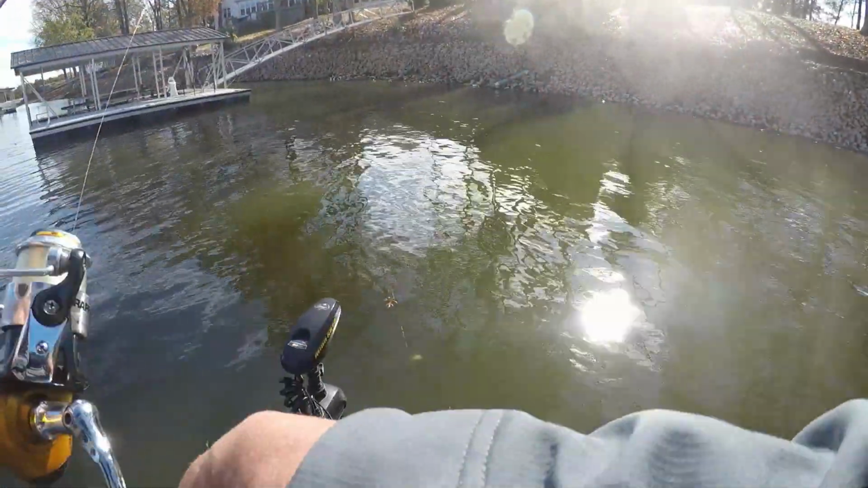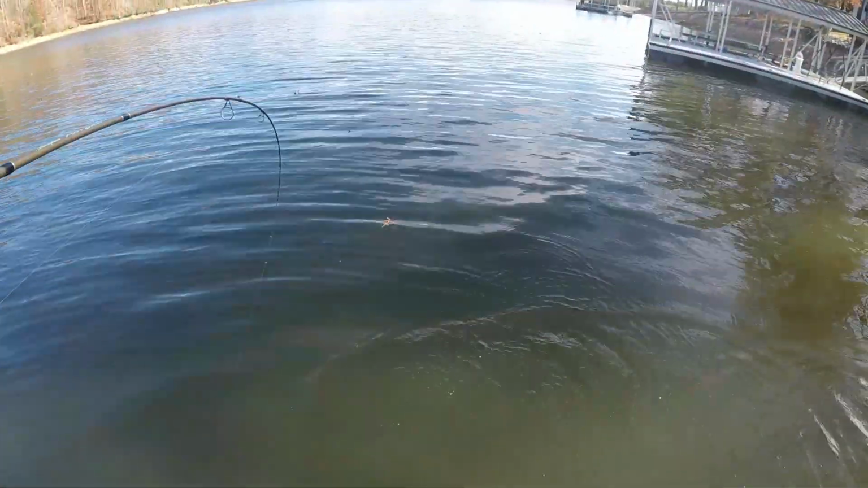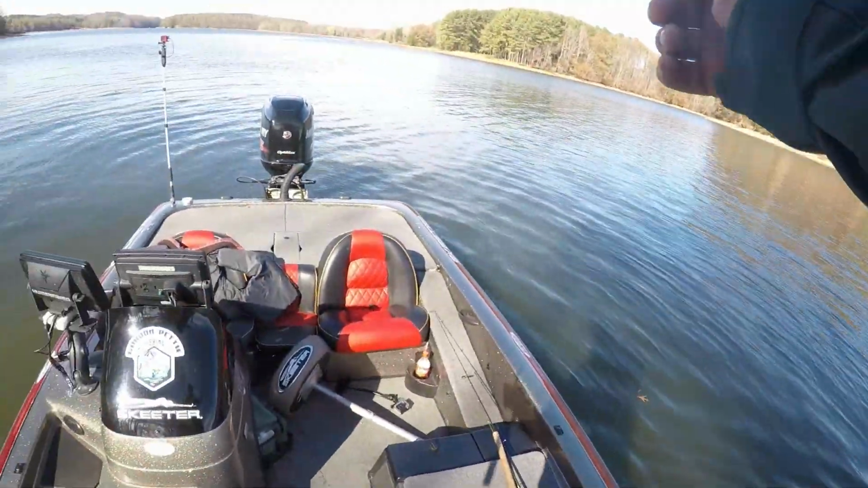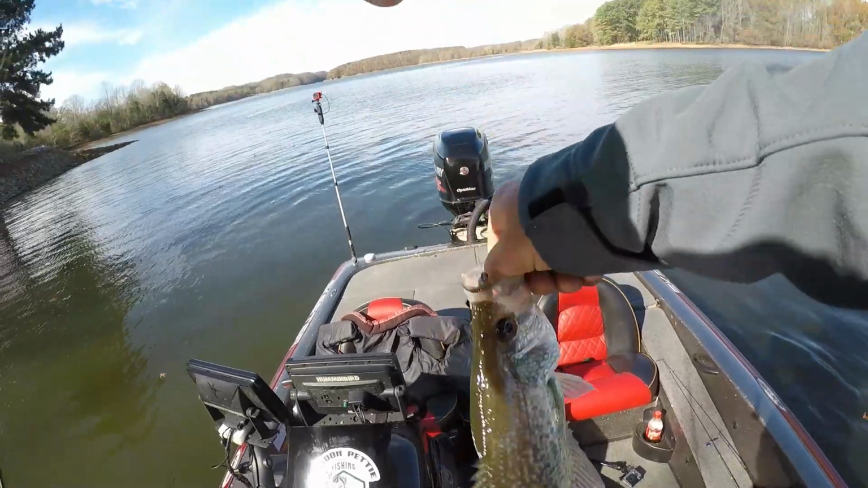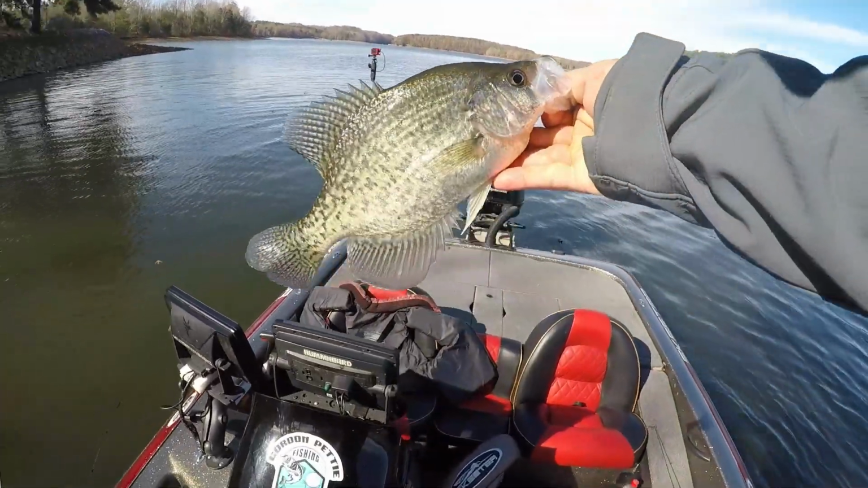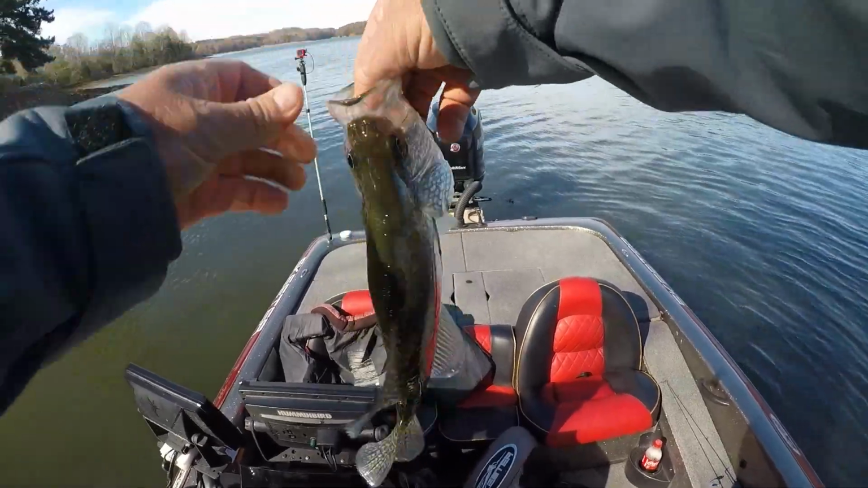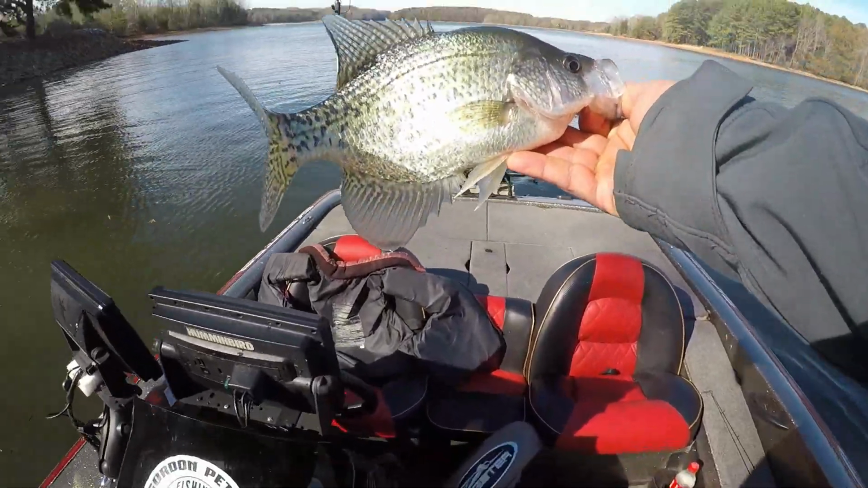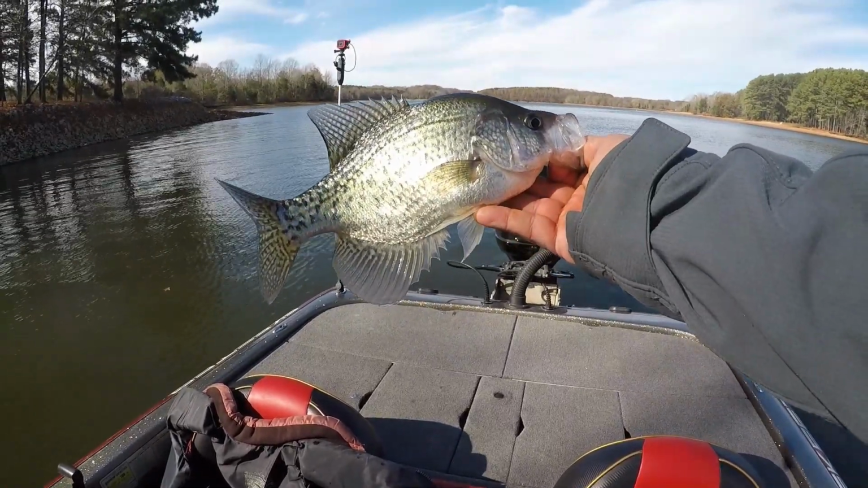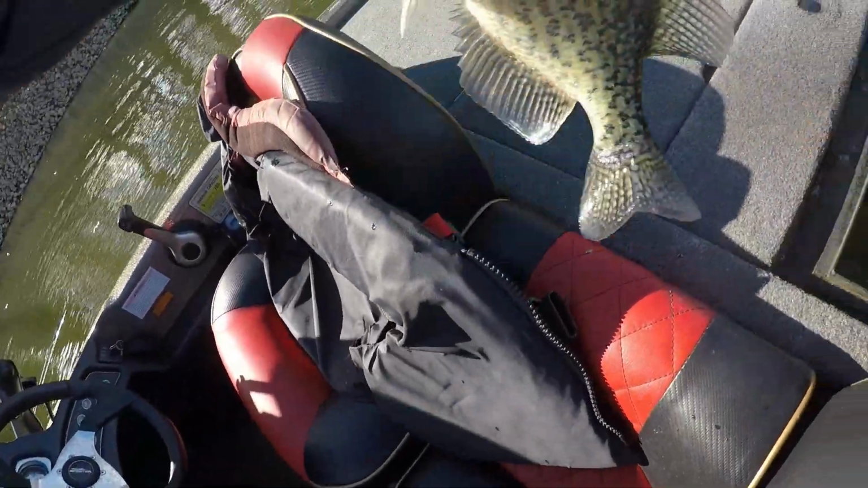Got him that time. Tell you what, they are finicky this morning. And that one was about 18 foot deep. I have tried several different colors, several different sizes, and I'm getting reactions, but that's actually the second one that's committed. My first one that I've got in the boat, I set the hook on one a while ago and my hook came off, my jig came off. I'm gonna keep a few today.